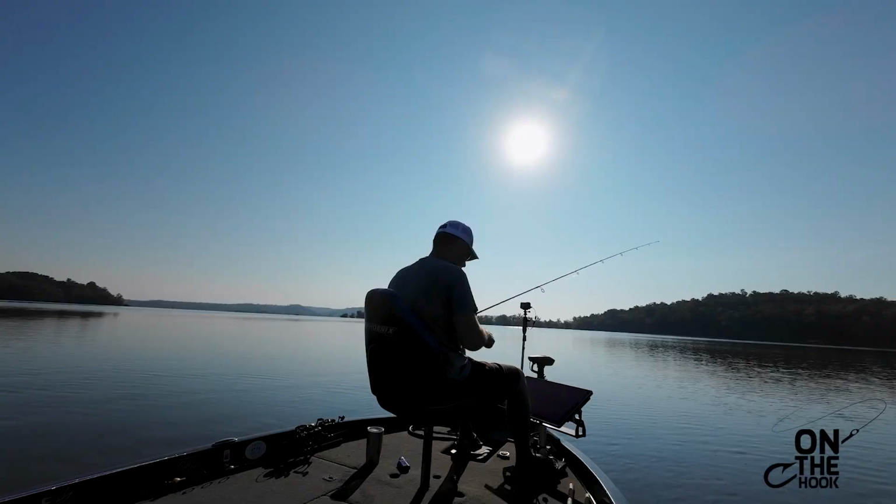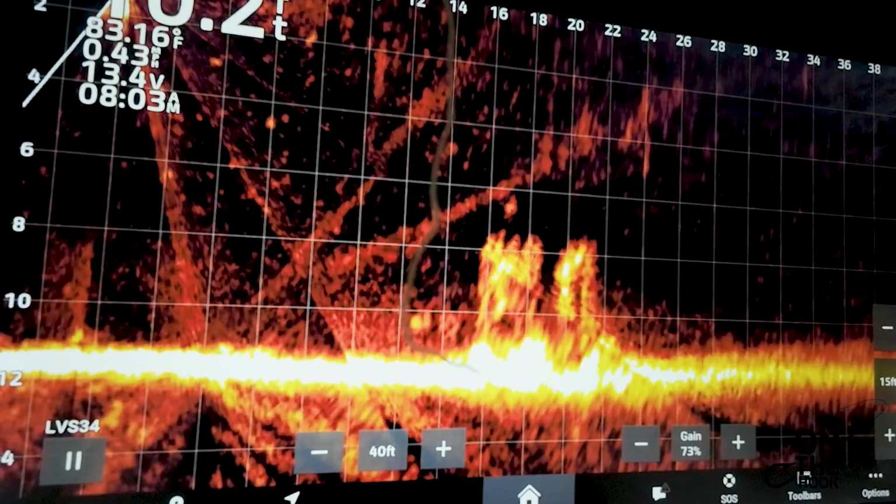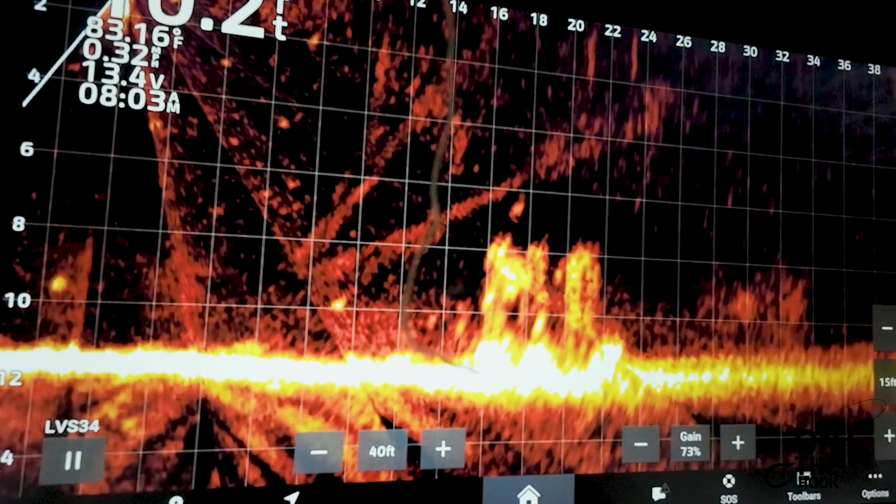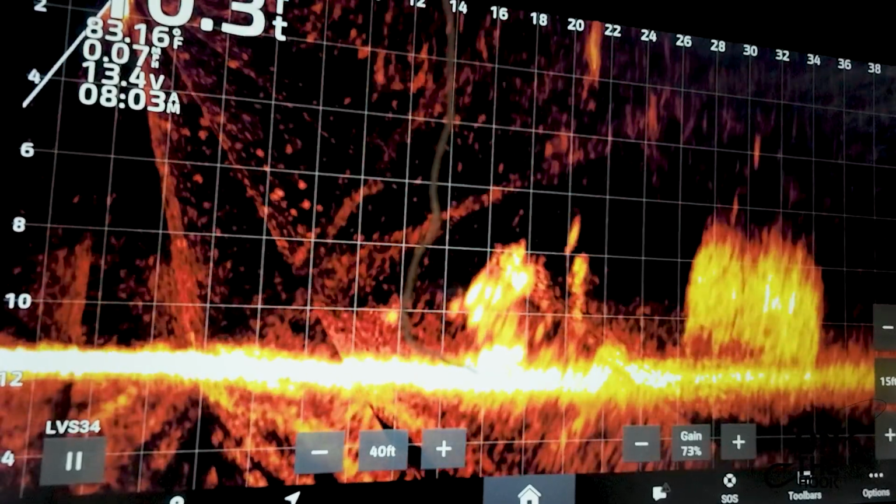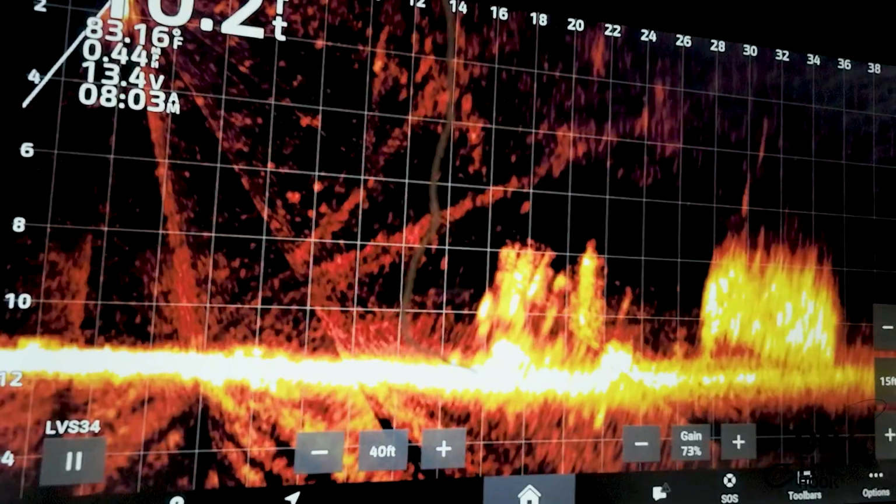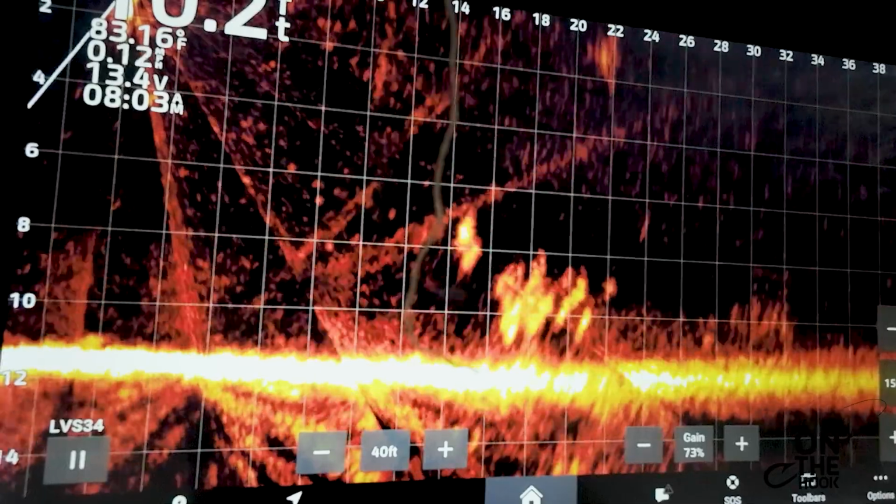I said that. There come three better fish right there at 16 foot. Kind of came out of open water. Went on in there. Talk to me. Talk to me one time, baby doll. He did.